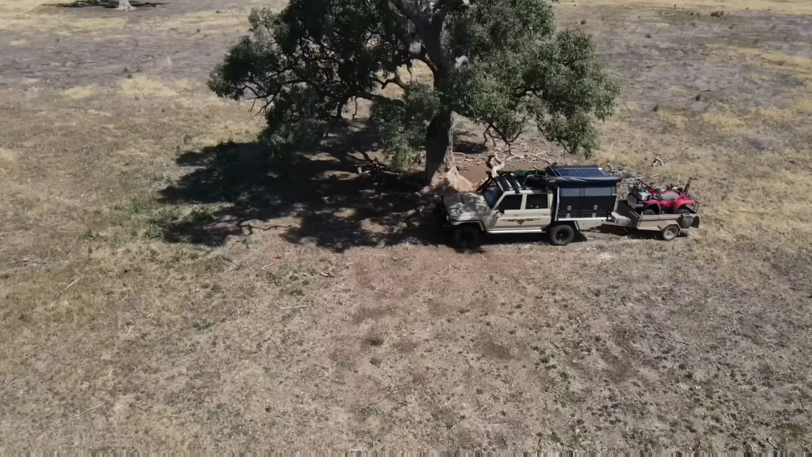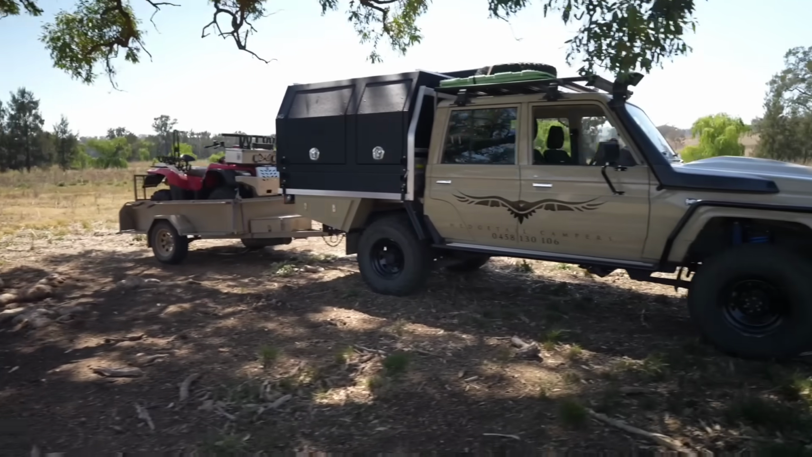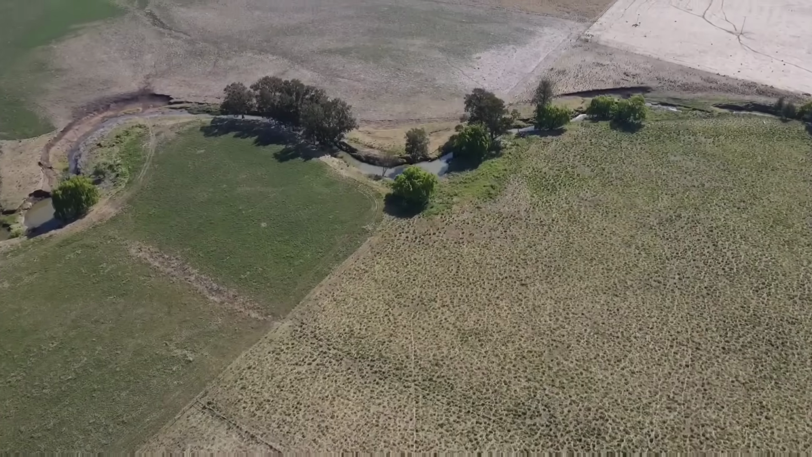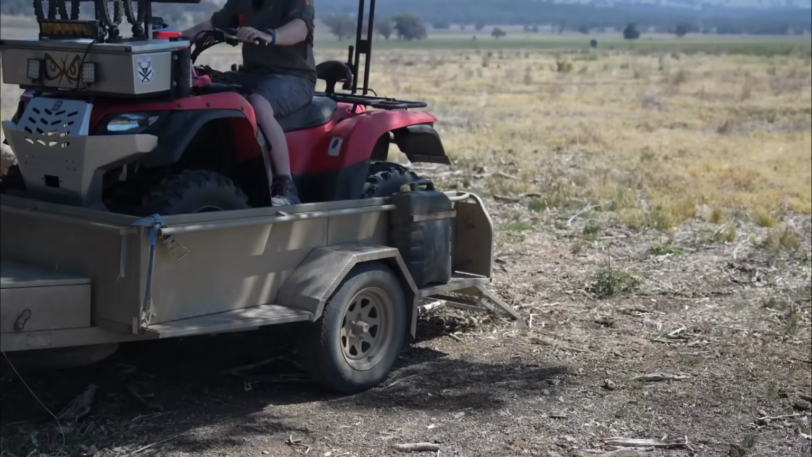I do normally stay in a shearing shed or a house when I'm out on jobs like this, but I thought I'll try the camper. It was offered. It gets me away from the house, out of the property owner's hair as I buzz around, and it'll put me pretty close to the animals at night. Pretty keen to see how this thing works out.